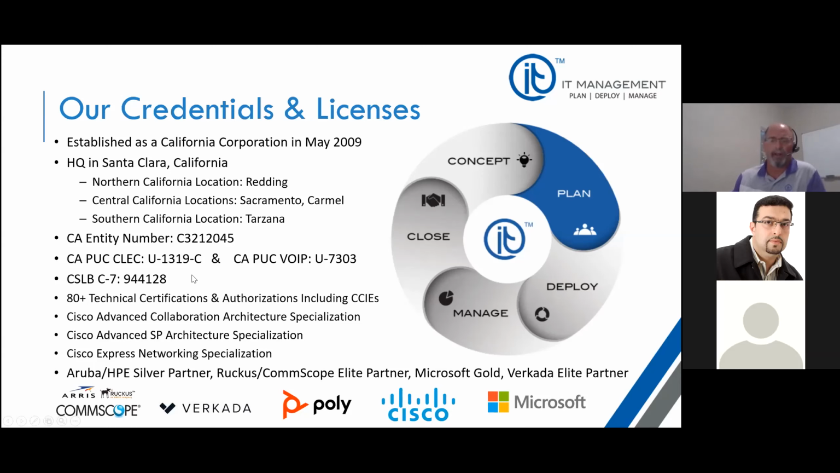We strategically located our company. We want to make sure that we're in a near geographic area to the people that we serve. We serve mostly government, municipalities, and education. That is the bulk of our market. We do have markets in commercial, healthcare, and others, but our focus is really around government agencies, the SLED market.